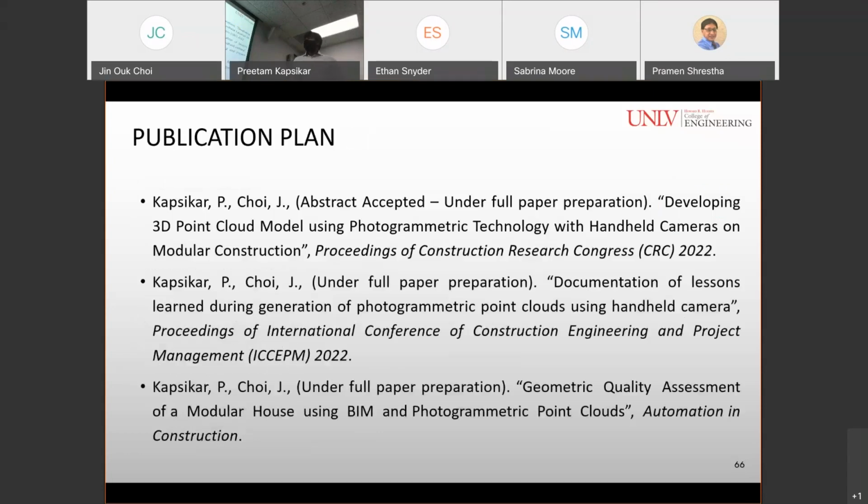So the publication plan from this research is we submitted an abstract which is accepted to Construction Research Congress, and we are also preparing the document. We are also planning to prepare a paper for Conference of Construction Engineering and Project Management, and also we are going to submit a paper to Automation in Construction journal.